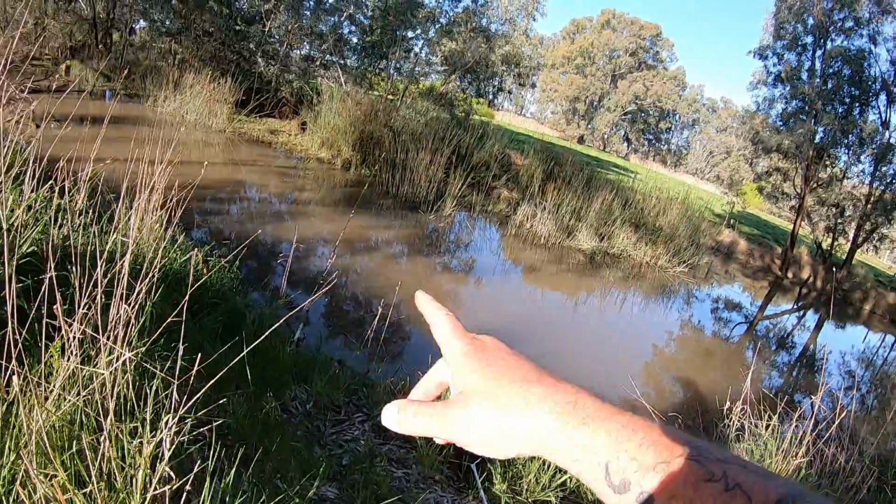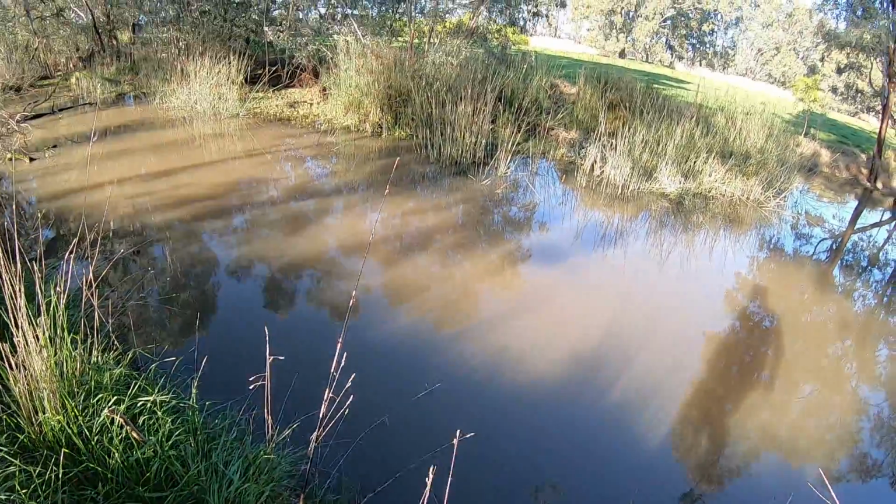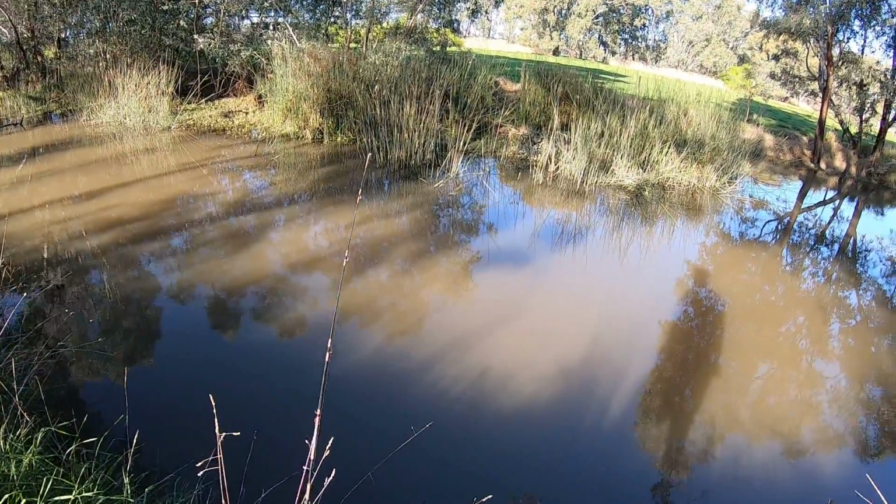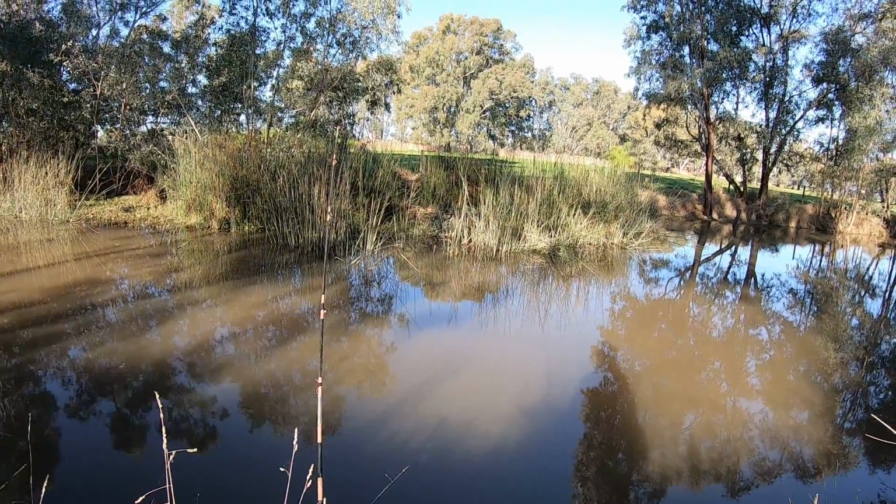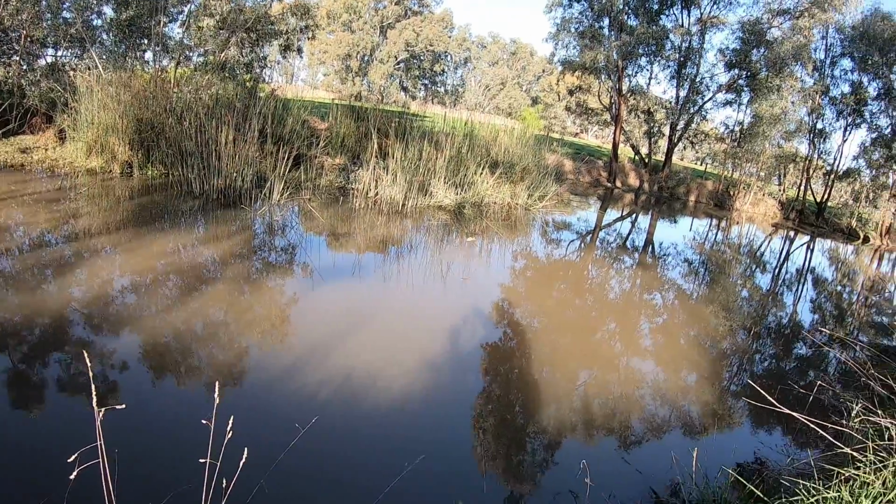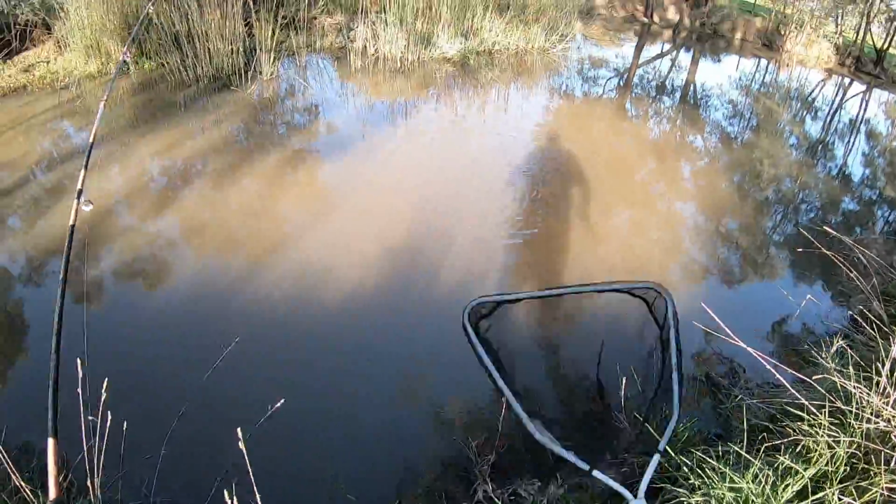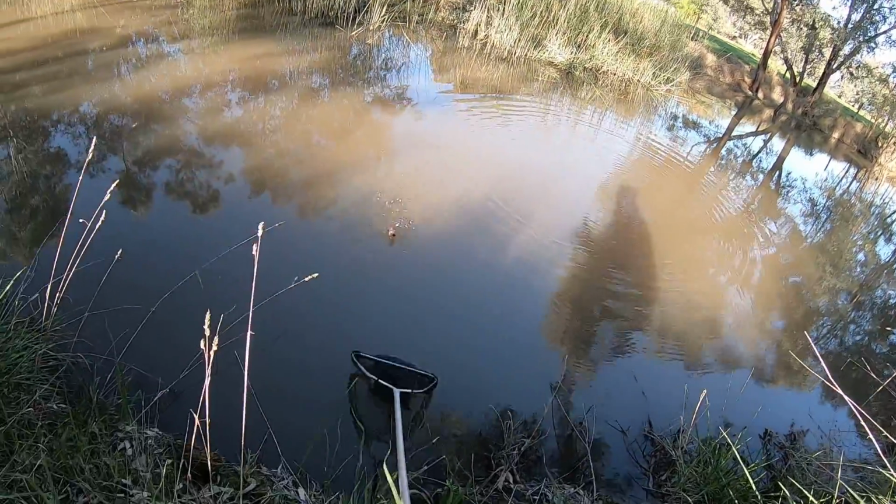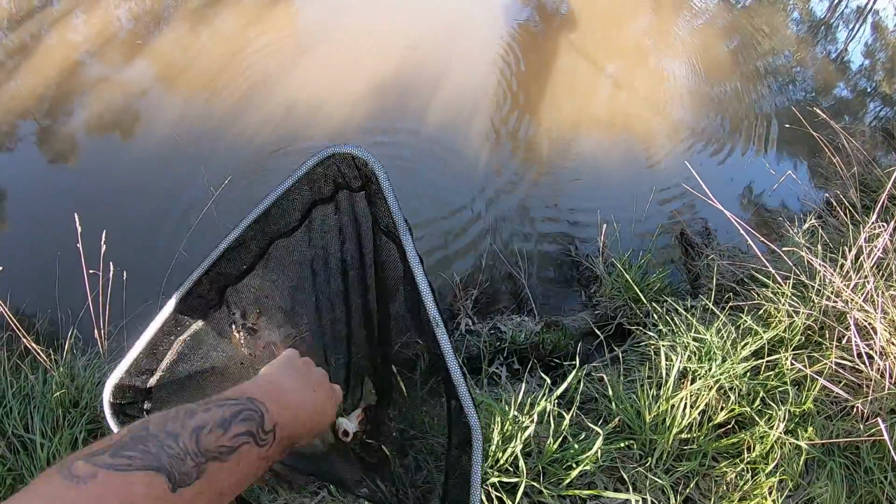It's getting a bit of a nibble on the Black Queen at the moment. Still nibbling. The line's gone a bit slack. What's it doing? Something's stuffing around with it here. Got it. Oh, it's another one. Get the net. Where's the net? I don't want to lose it. Oh, look at that. Wow.